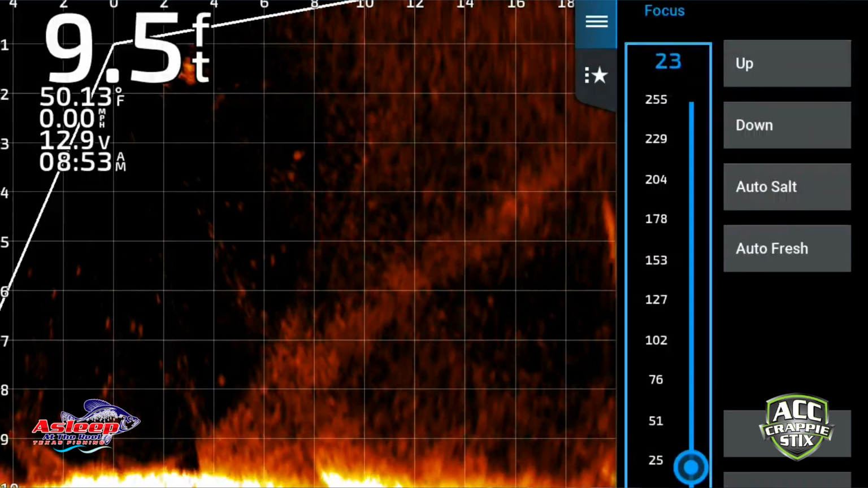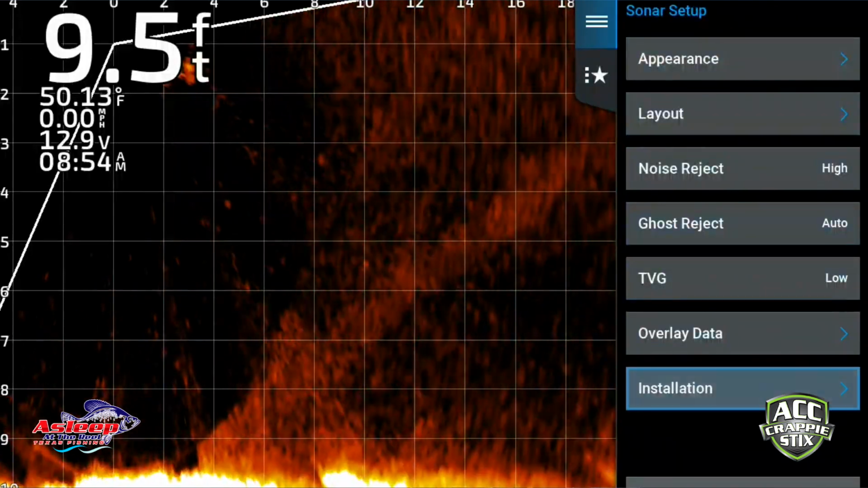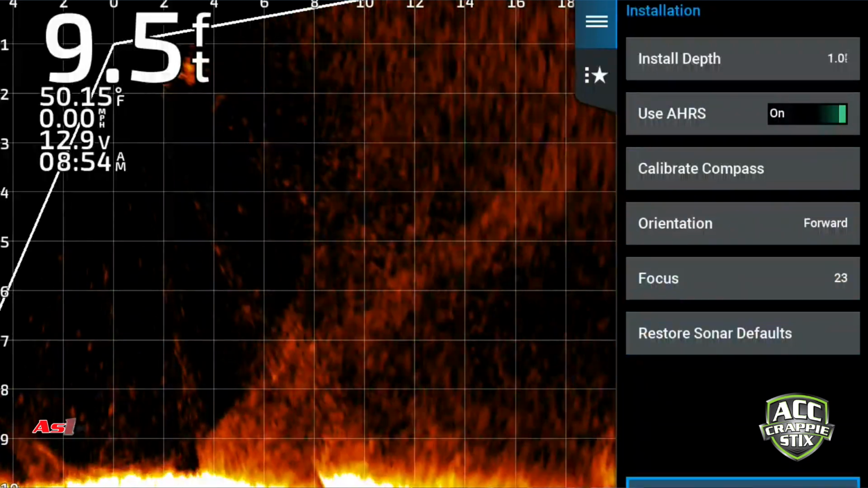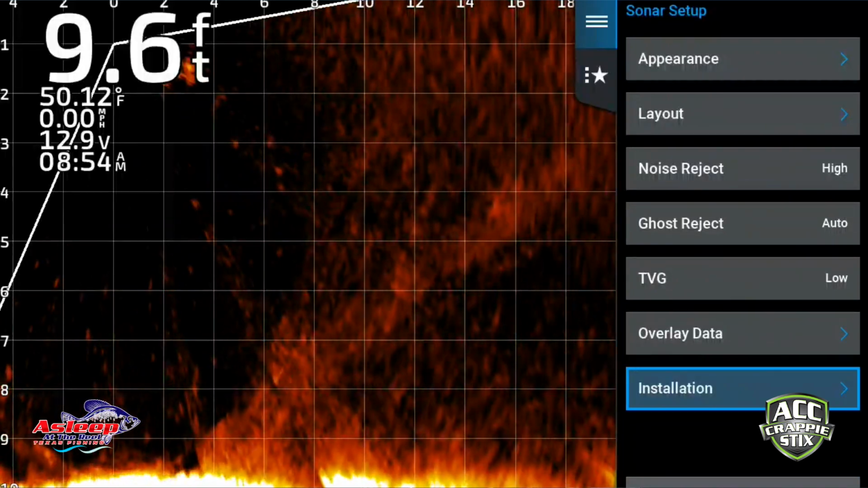Let's see, we'll leave it right there. Menu. Sonar, I think that we got everything in there we needed. Install. Yeah, I got it on 23. Yeah, let me go back to that.